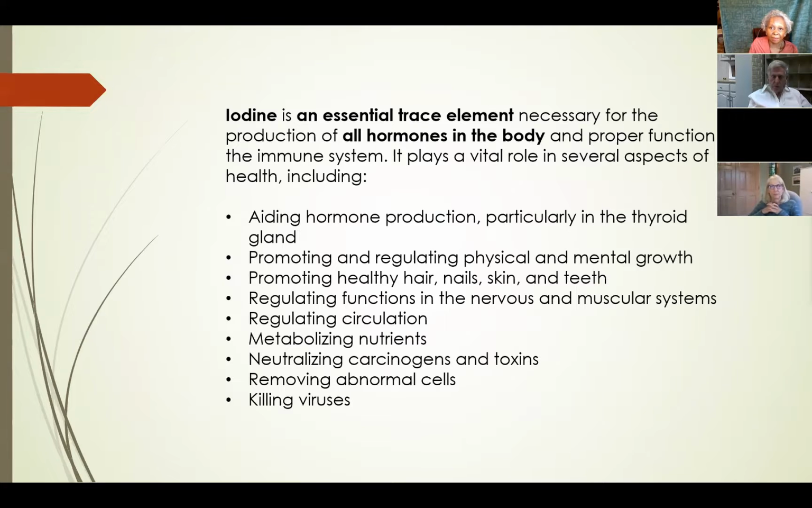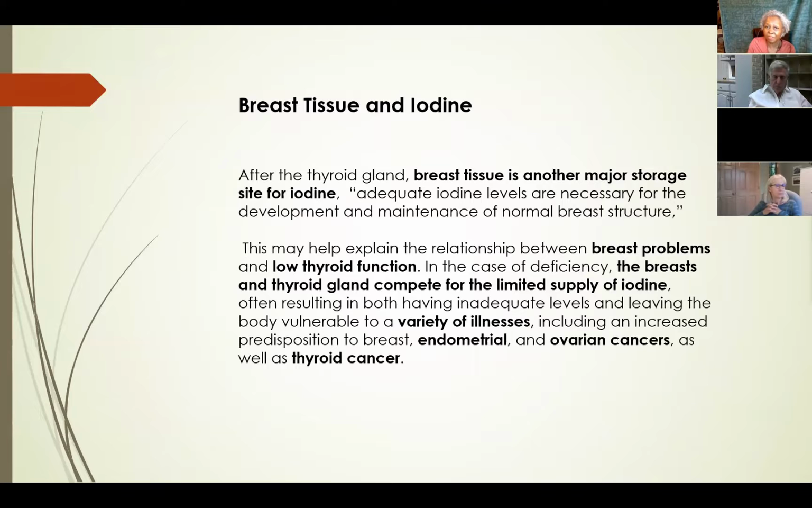It's particularly in the thyroid. It's promoting and regulating physical and mental growth. It promotes healthy hair, nails, skin, and teeth. It's really good for the nervous and muscular system. It's regulating circulation, which, with breast, you want to make sure that everything is circulating. And that's why we're recommending the massage. It's really good for removing abnormal cells, and it's great for killing viruses. So after the thyroid, this was surprising: breast tissue is another major storage site for iodine.